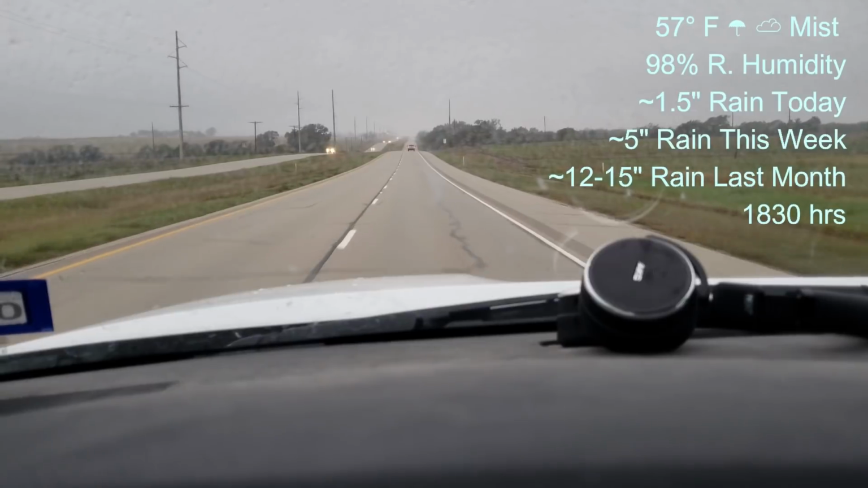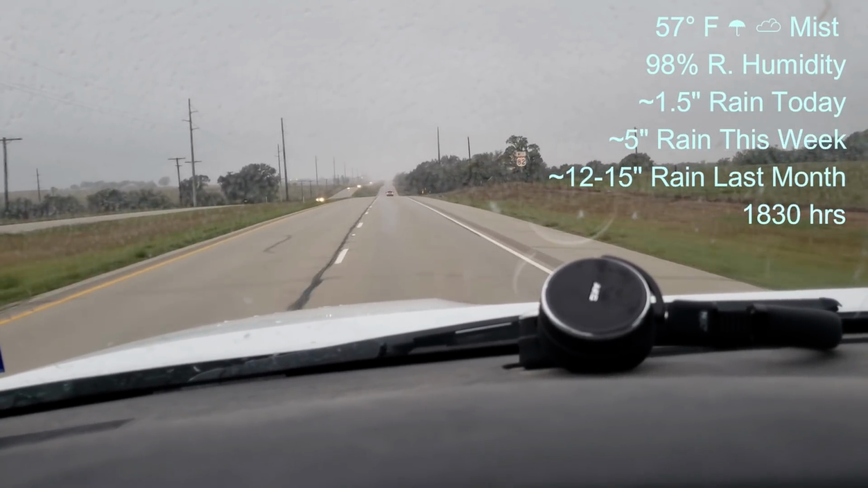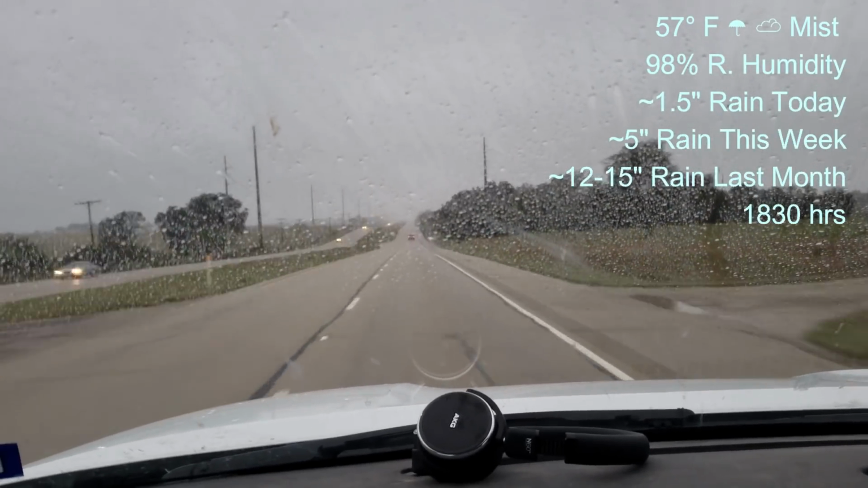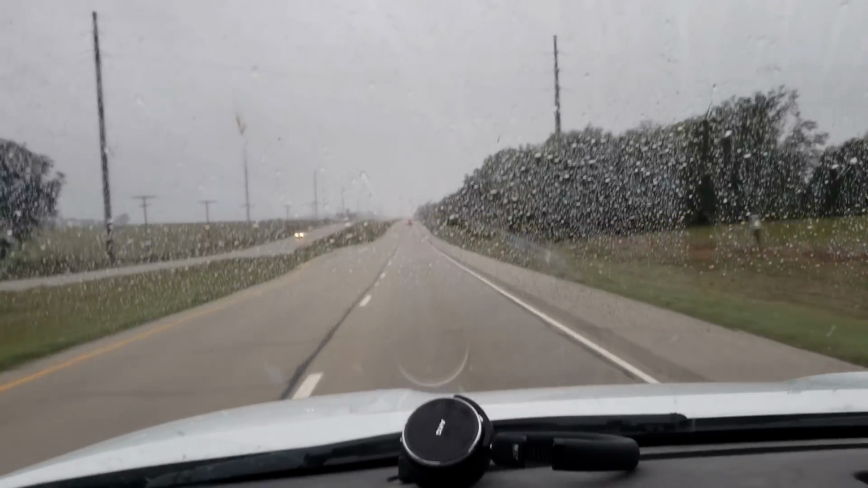When I hung up in North Texas, it was a dreary, rainy day. It had rained 1.5 inches that morning, 5 inches during the past week. In the previous month, it had rained over a foot, so the ground was absolutely saturated. While I was heading out, it was obviously misting. It was cloudy. It was going to be a dark, wet, nasty night.